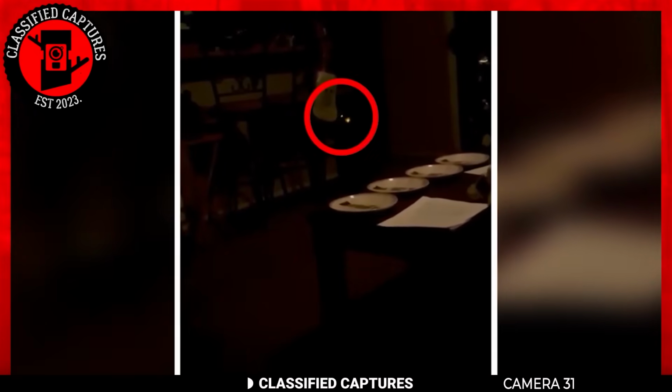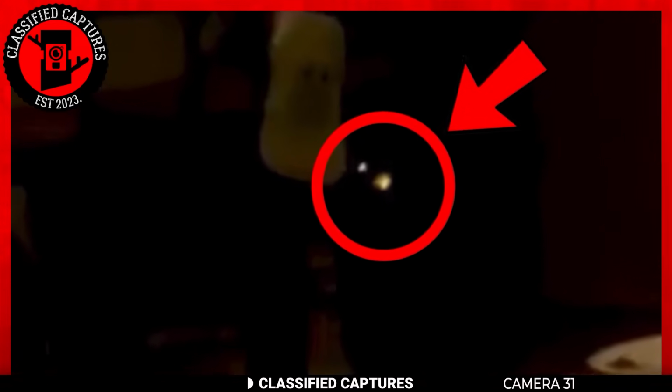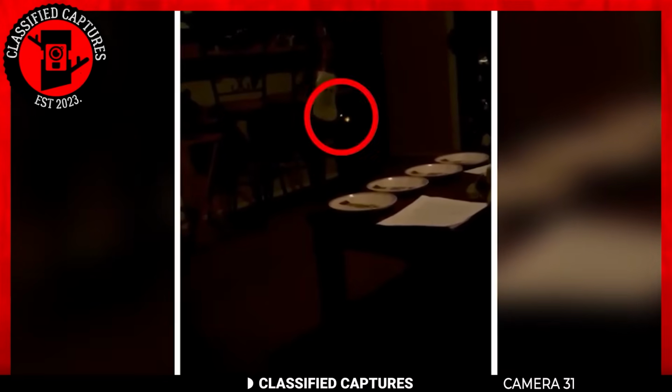Now, here's the kicker. Since the room is pretty dimly lit, it's a real puzzle. Is it just a dog chilling there? Or could it be something way more sinister lurking in the shadows? Regardless of what's behind those glowing eyes, I'm sure most of us would be terrified to find this surprise waiting at home.